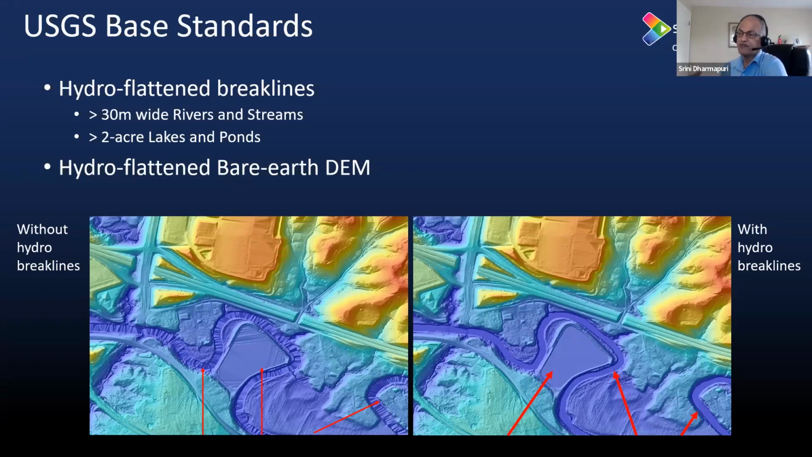So in the two graphics, which are well known to people who have been using LiDAR, and they might have seen them many times, what you're seeing on the left-hand side is the digital elevation model created without adding the hydro break lines. That is where you see the jagged appearance. Whereas on the right-hand side, when you add the hydro break lines and then create the DEM, you get a very smooth digital elevation model. So this is currently being done.